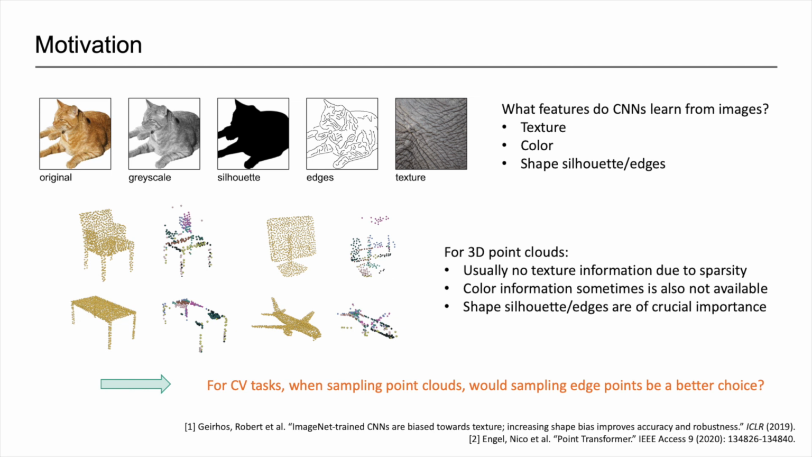There have been many studies conducted to unravel the features learned by neural networks from images. These studies show that in addition to color and texture information, shape, silhouette, and edges are also of crucial importance for neural networks. However, for 3D point clouds, there is usually no texture information due to its sparsity. Color information is also sometimes not available. In these cases, shape edges are key features that neural networks should learn.